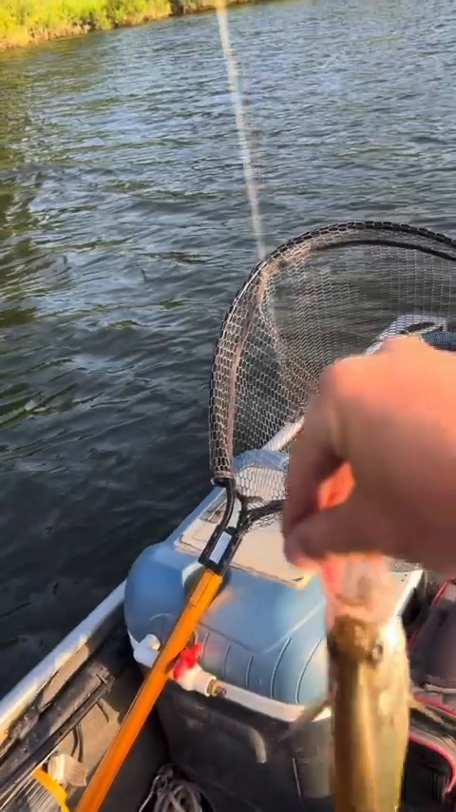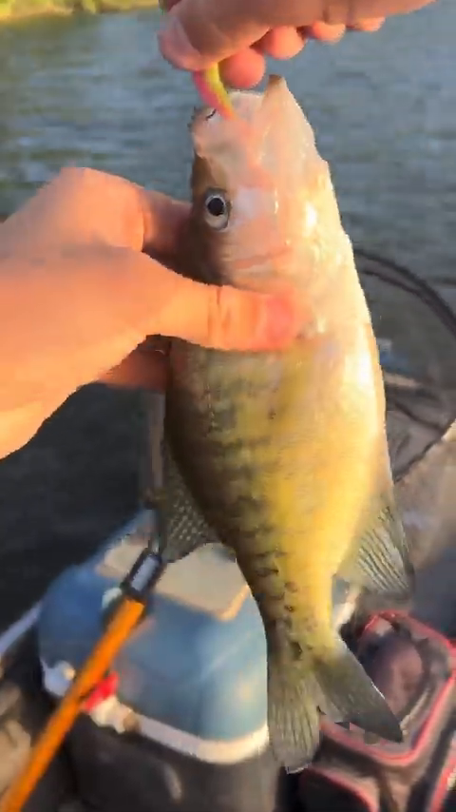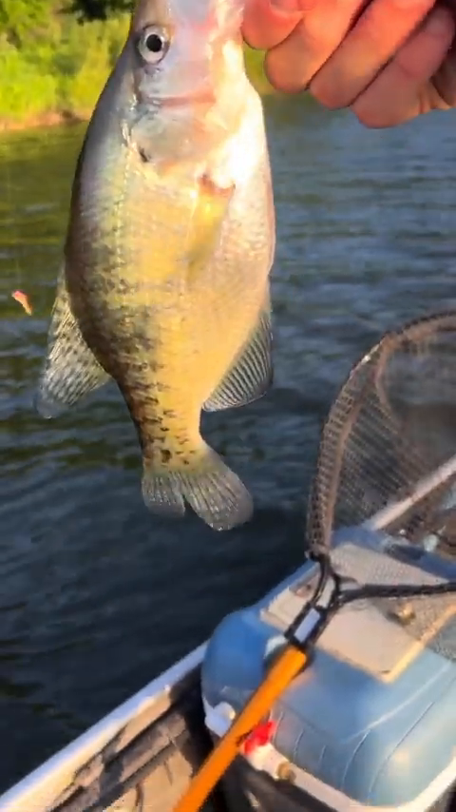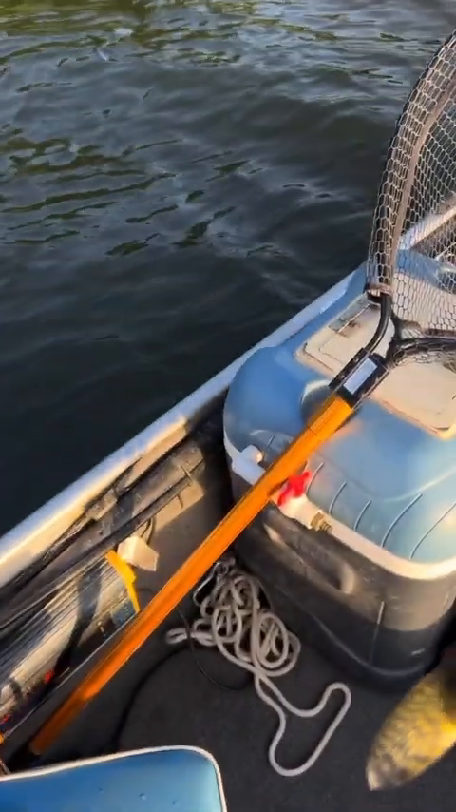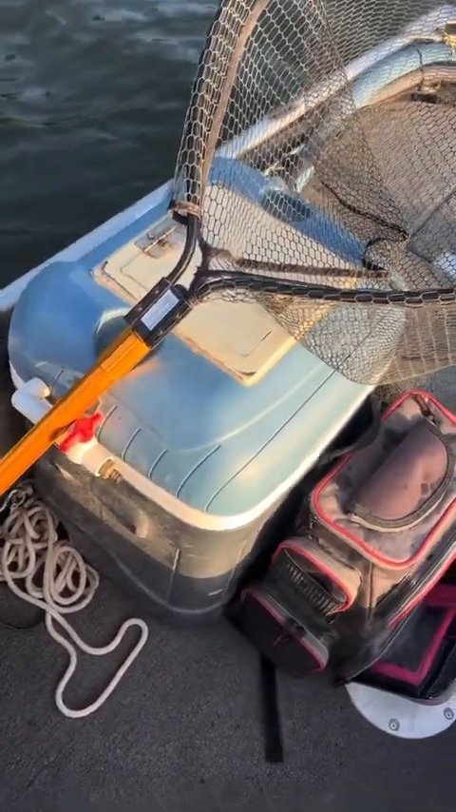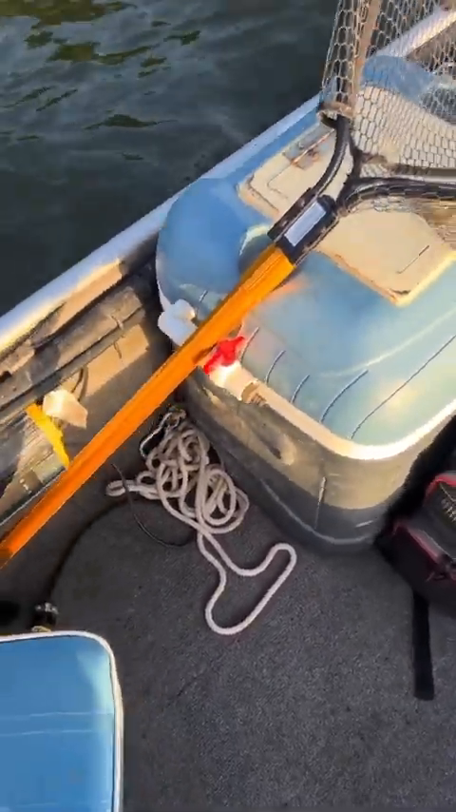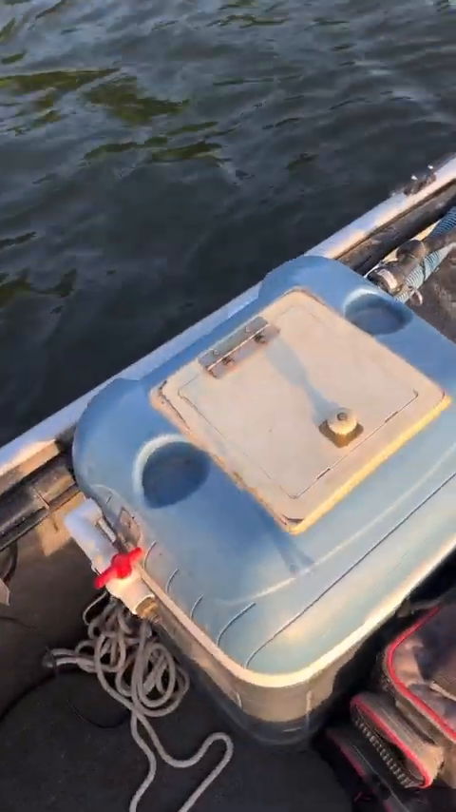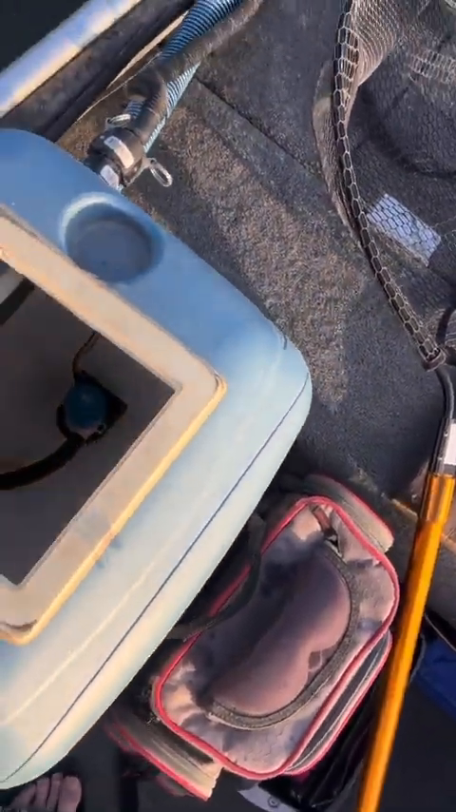Ow. Maybe 10 and a half, 11-incher. It's a good start to the day. I'm gonna throw him in the live well. Homemade live well right here. Probably used to be a cooler. Bought this boat off of Facebook Marketplace. So yeah, here's my homemade live well.